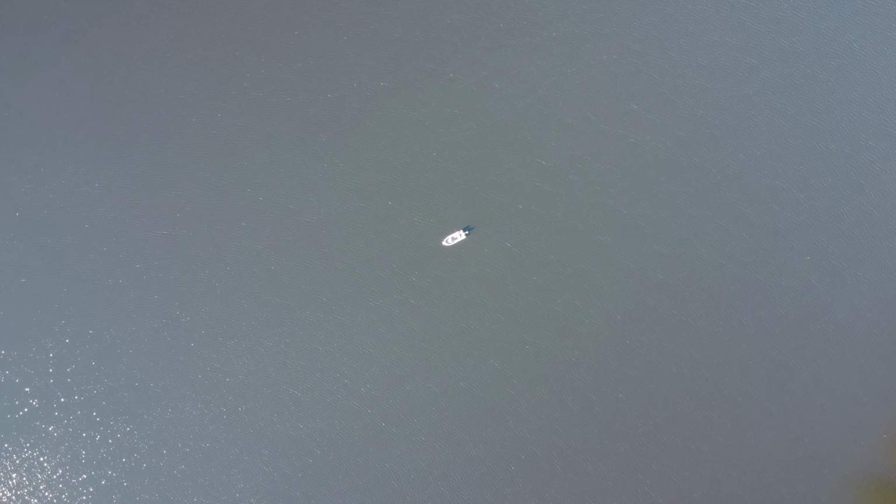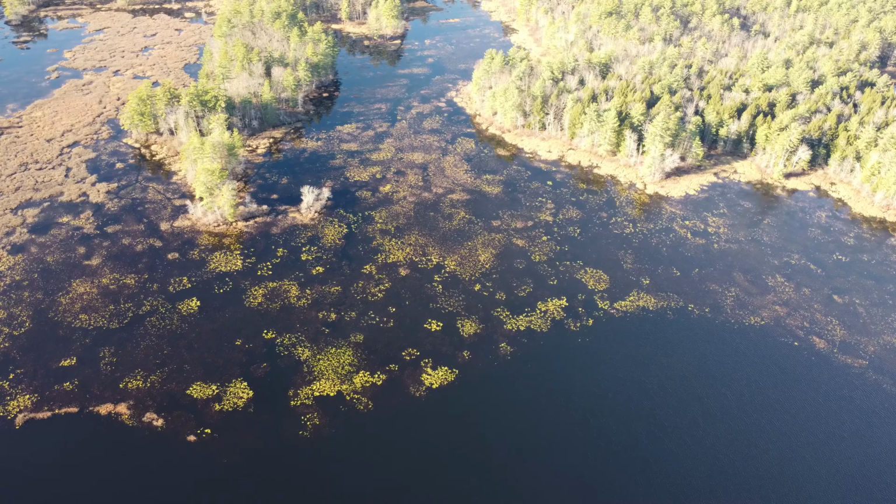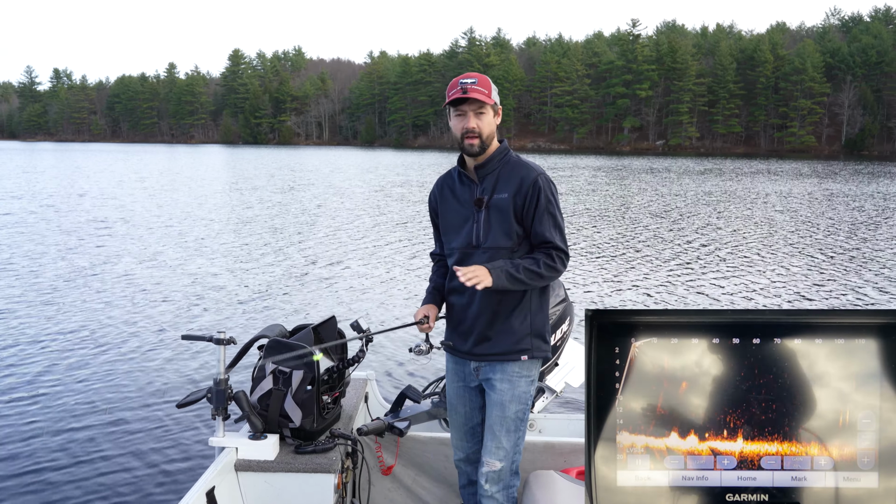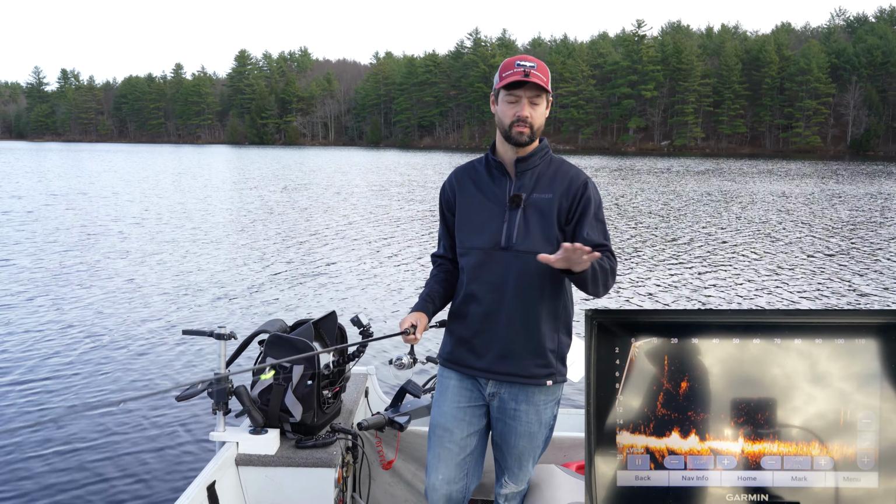Today we're out in a very, very tiny crappie pond. I don't know how many acres it is, but it's very tiny. We got the LiveScope action happening right now. We got fish about 100 feet away from us, and we also have a tree structure right underneath us. So let's go through and slam some crappies today.